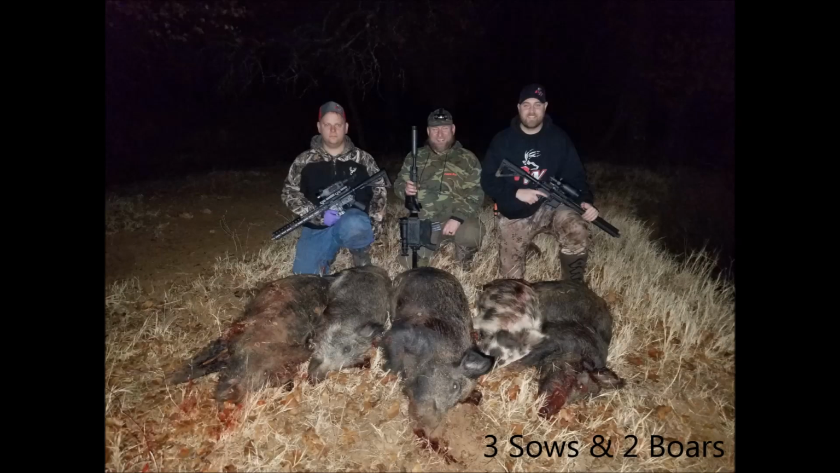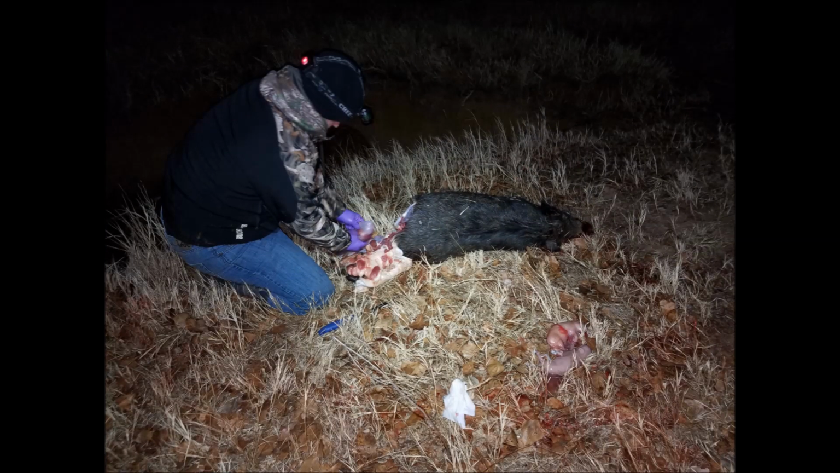We finished up with 5 more hogs, bringing a total of 11 for the night. Got a couple of them butchered. Found 4 more fetuses, bringing their total to 18 for the night.